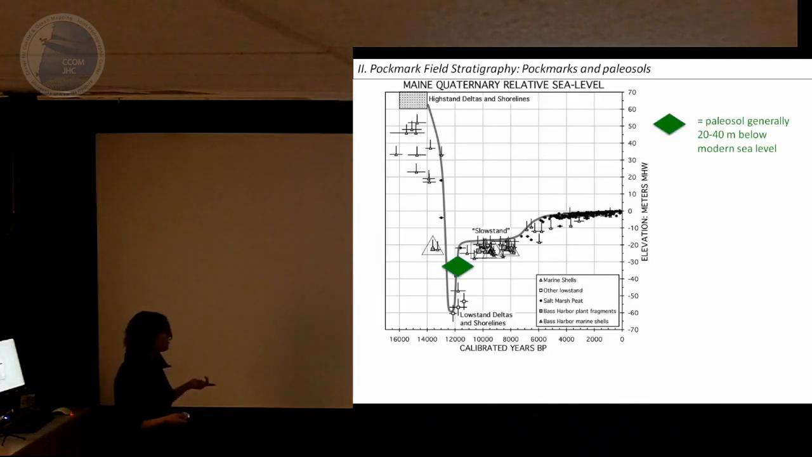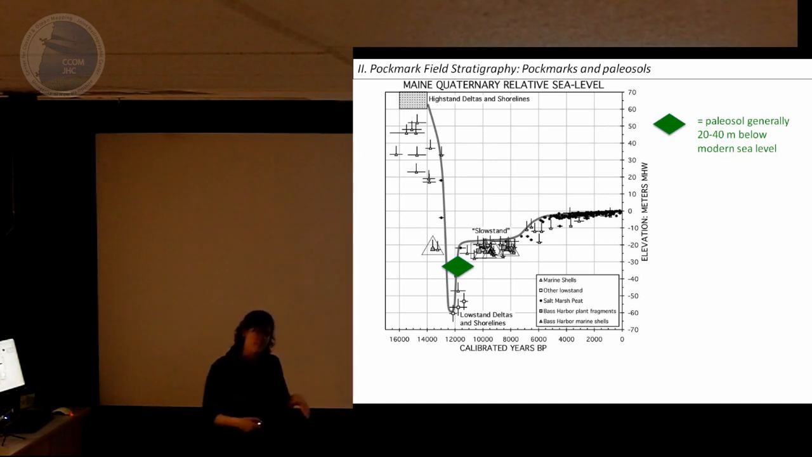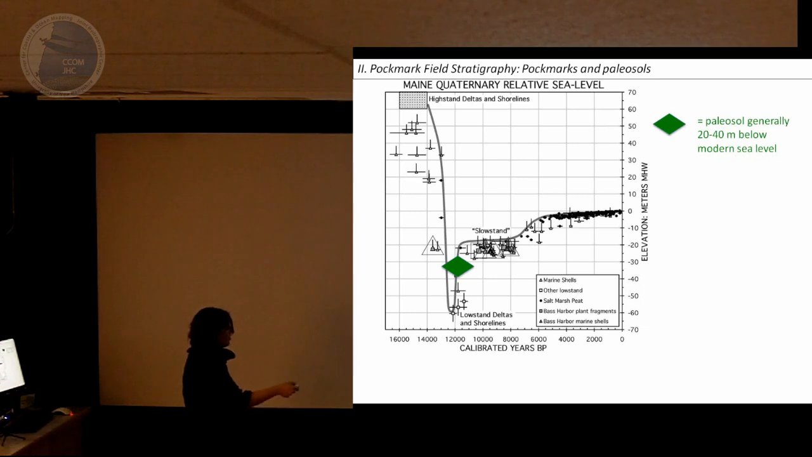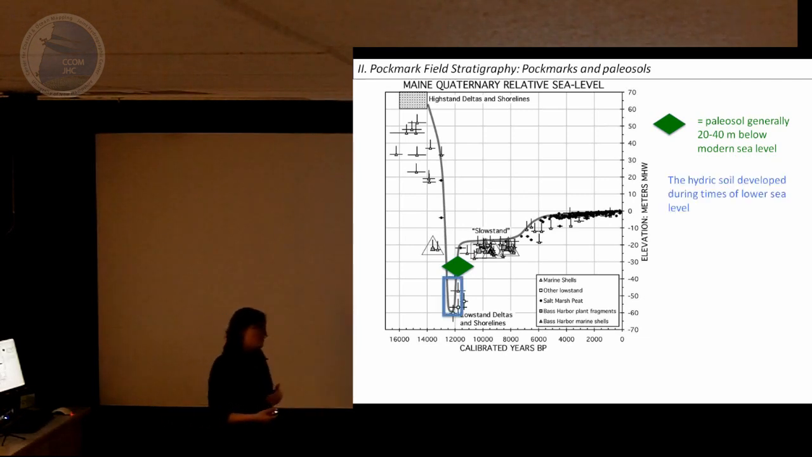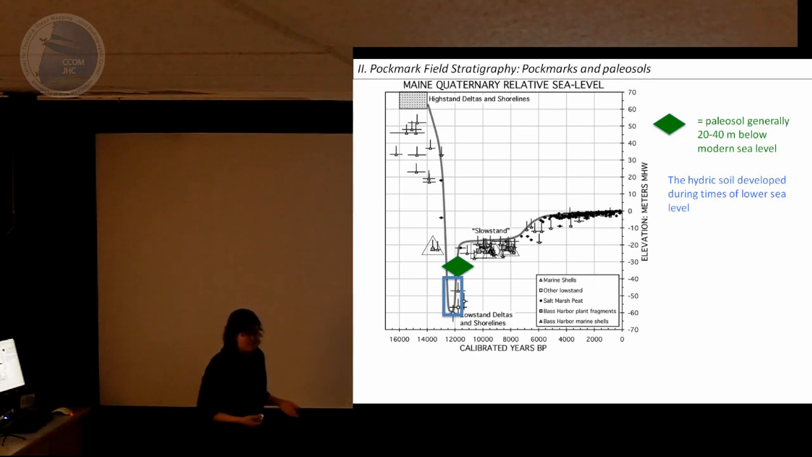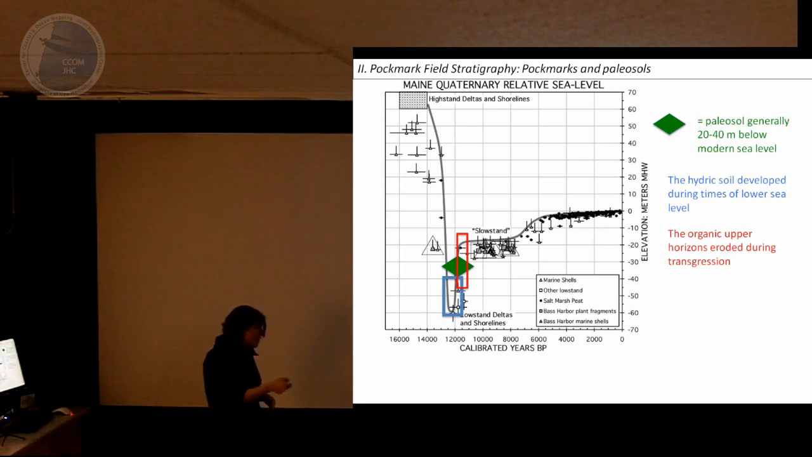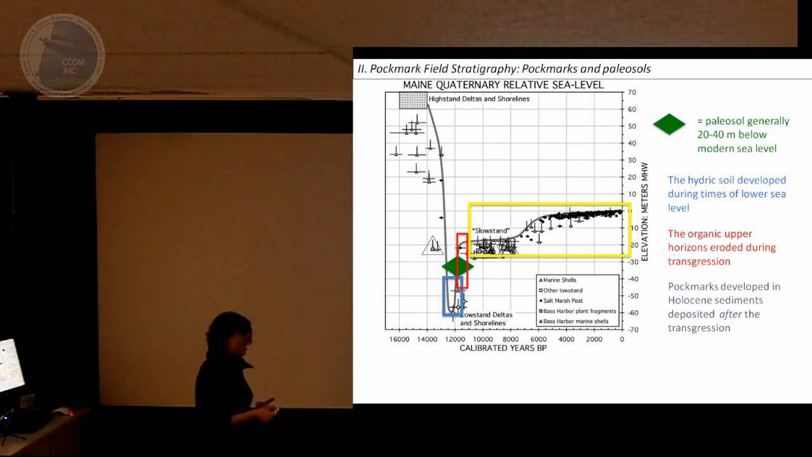Again, looking at the sea level curve, this green is where I generally find the paleosols, 20 to 40 meters below present day sea level. They occur at the transgressive unconformity, so I put them just before the Holocene. The paleosol with the organic matter had to develop at a low stand in sea level, and we know the paleosol was eroded during the transgression, and we know the pockmarks formed after that transgression.